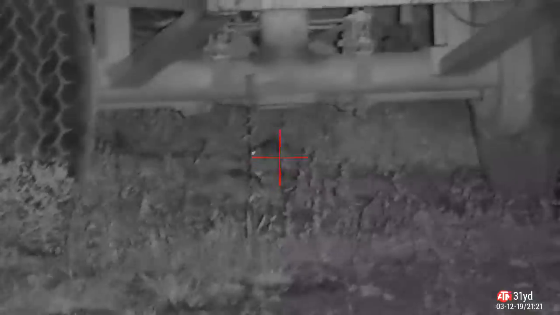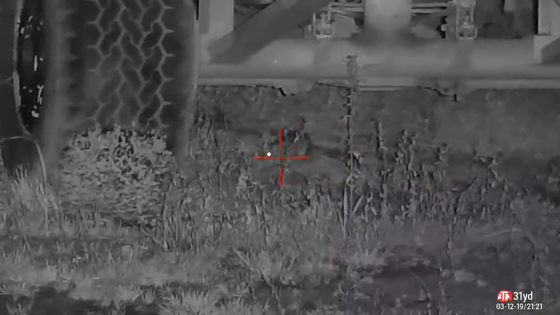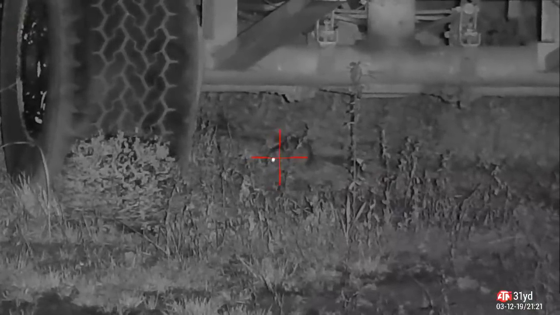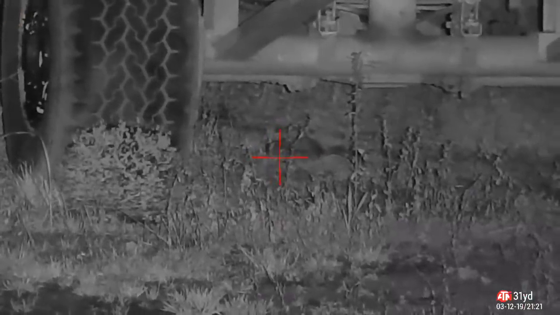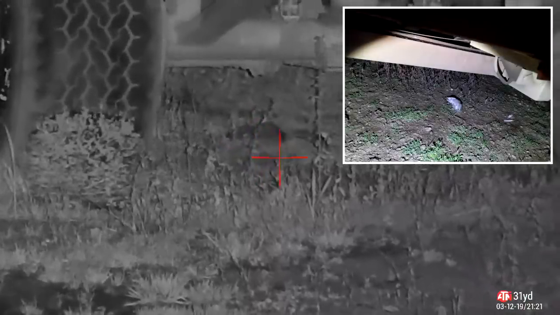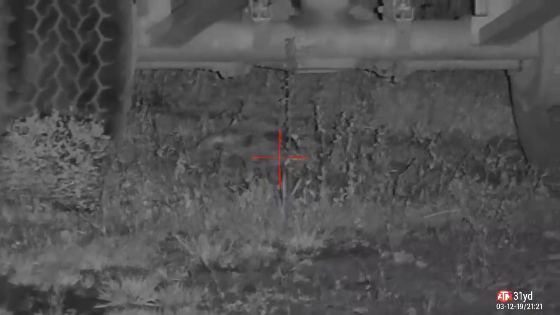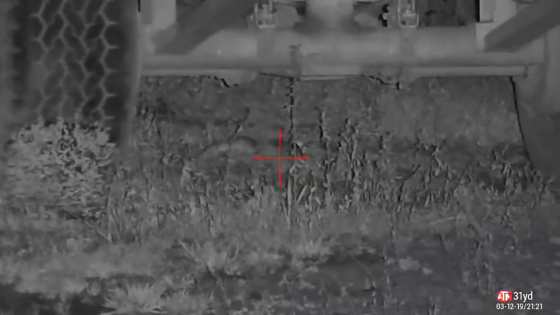Another long distance shot, well for ratting anyway, 31 yards. He stands still just too long and I get the pellet right behind the ear. Straight down. And there he is, taking a very long term nap. Back legs kicking and the helicopter tail are indicative of headshot. I'm happy with that. He's not in any pain, he doesn't even know he's dead.